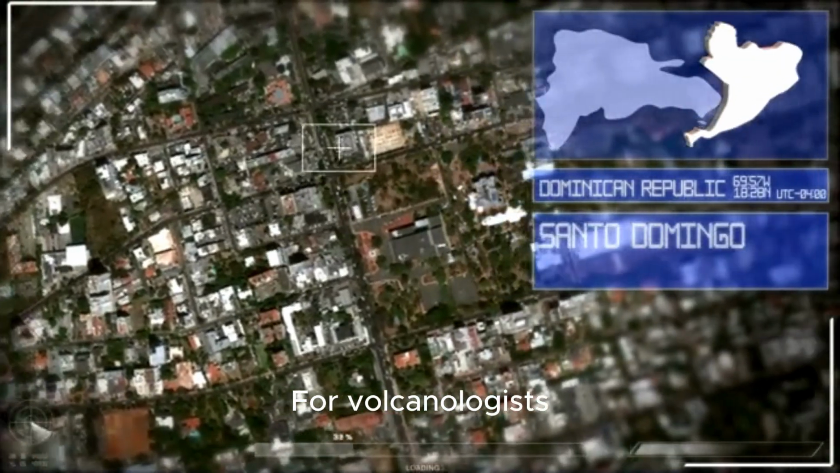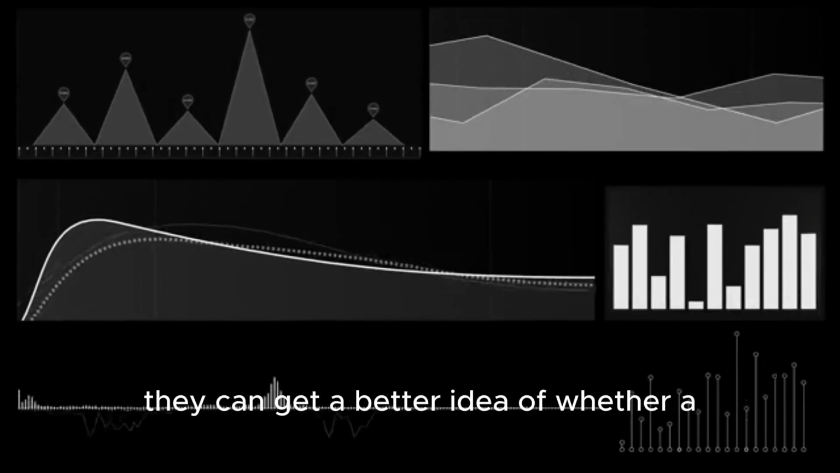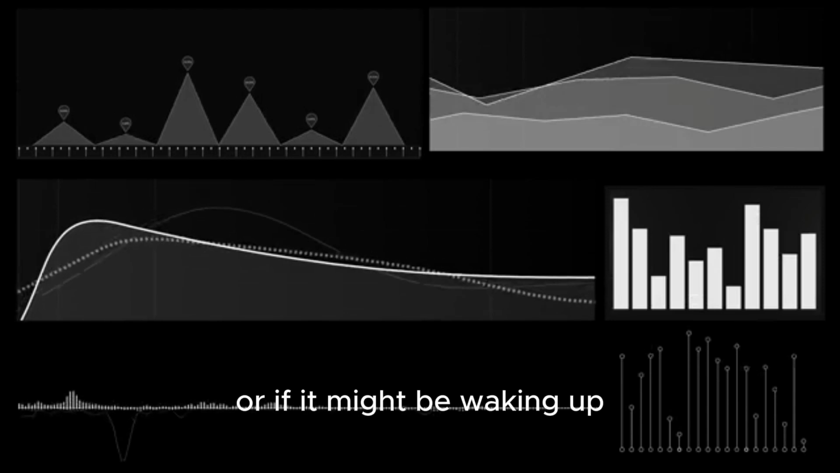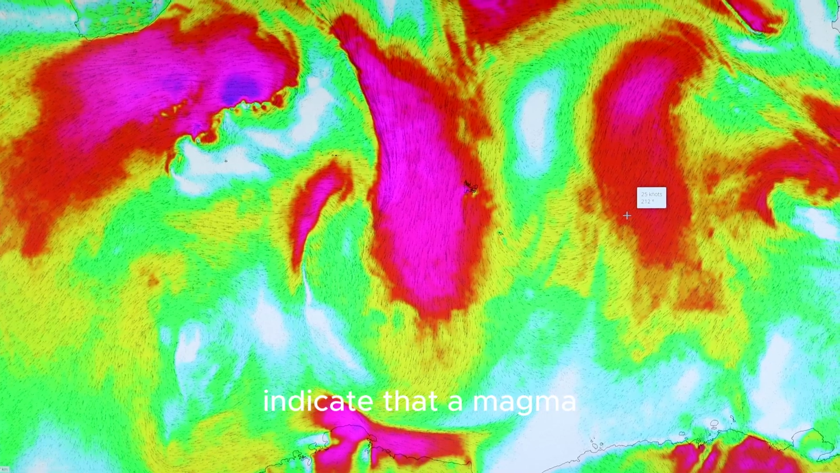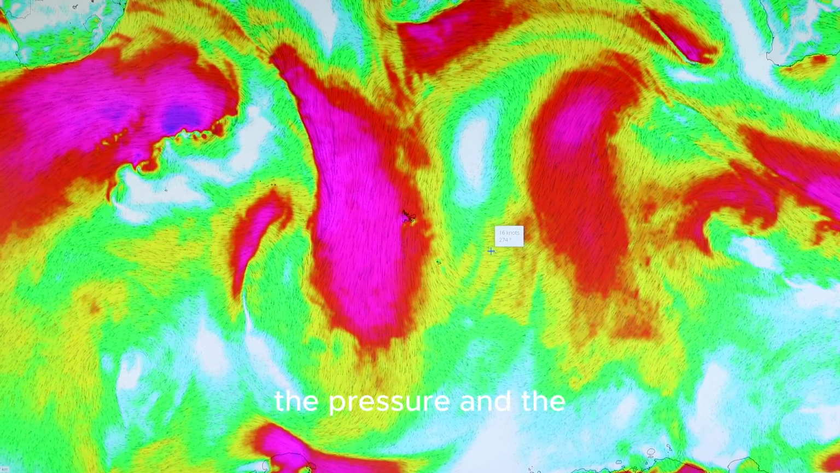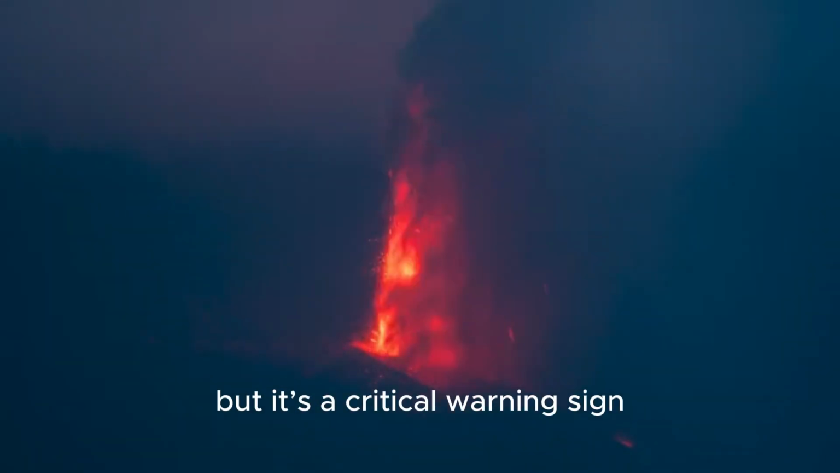For volcanologists, these satellite images are like a doctor's checkup for a volcano. By tracking these subtle shifts, they can get a better idea of whether a volcano is just sleeping or if it might be waking up. For example, consistent, rapid swelling in a specific area could indicate that a magma chamber is filling up, potentially increasing the pressure and the likelihood of an eruption. This doesn't mean an eruption is guaranteed, but it's a critical warning sign.